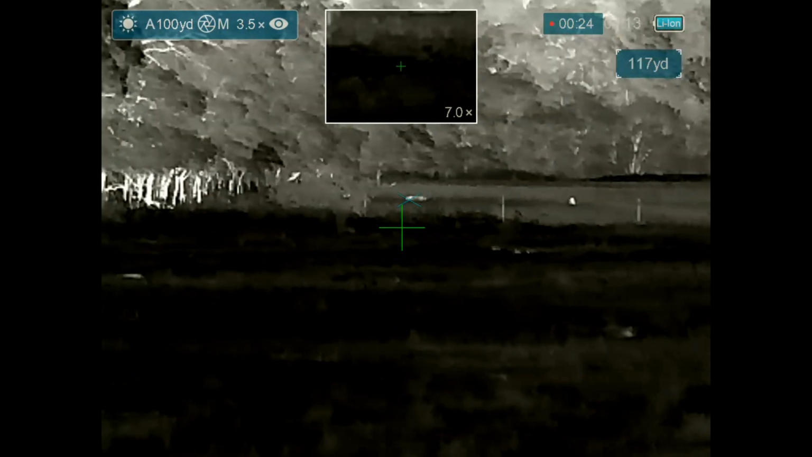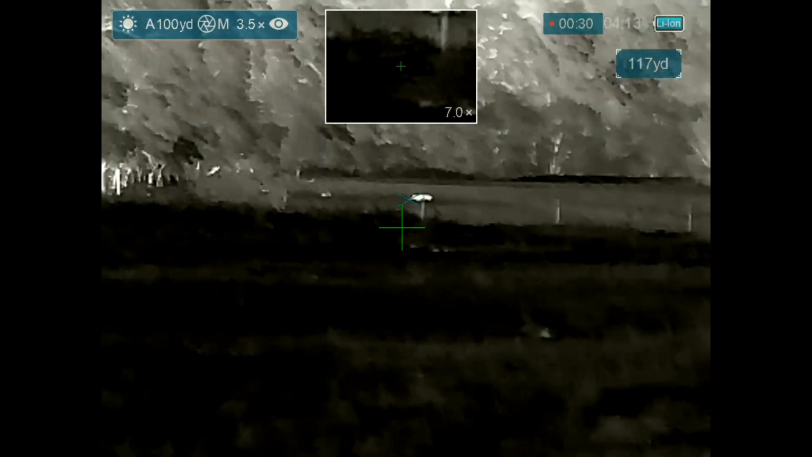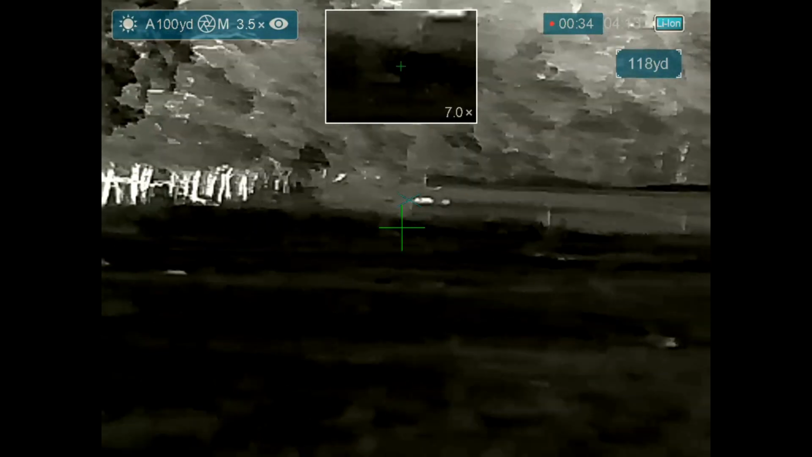In order to get over there, it'd be easier to drive all the way around, but by the time we got over there, it'd be 15 minutes later, the hogs would be long gone. Look at that one last one sniffing the air. So that's going to be our first teaser of the night for the hogs.